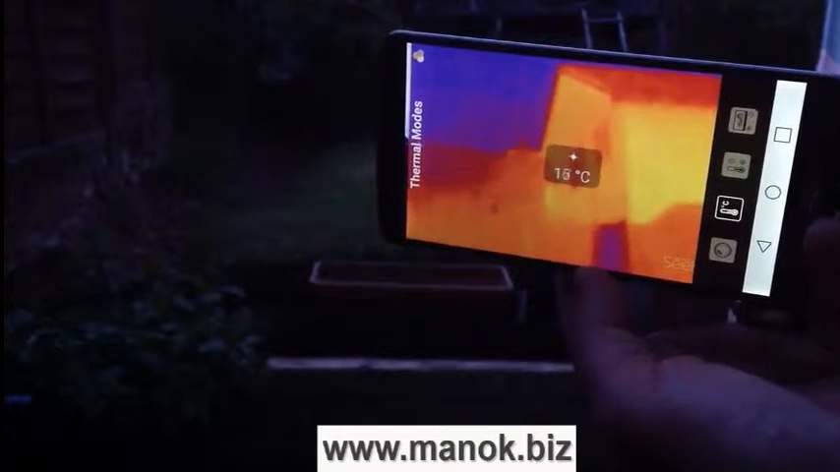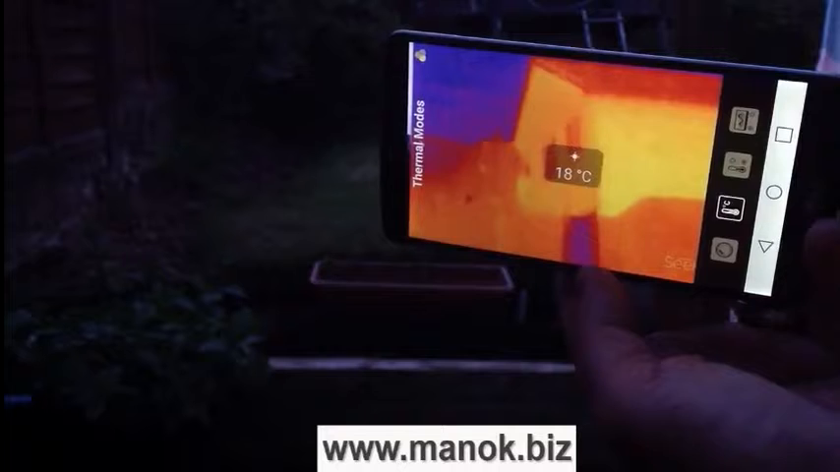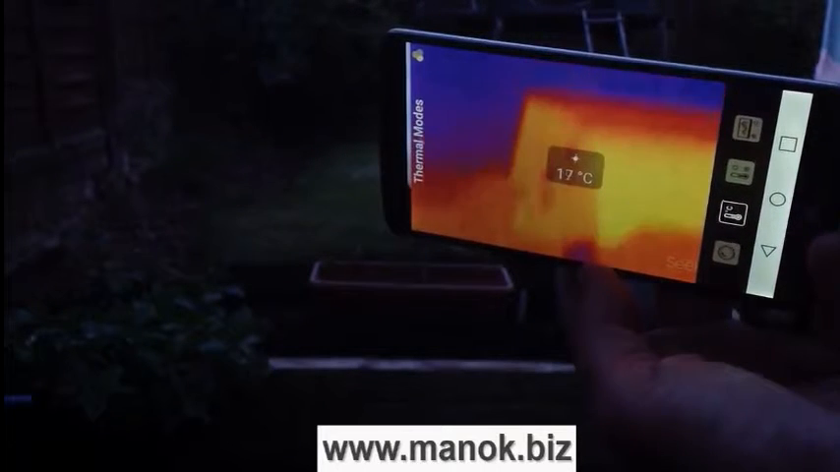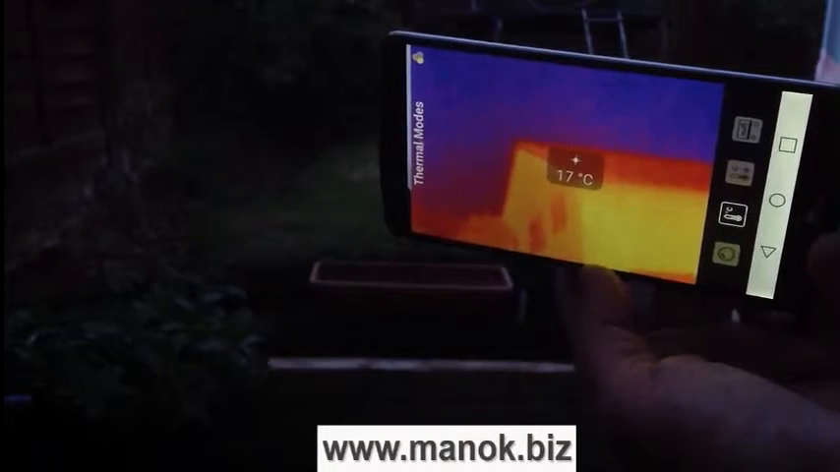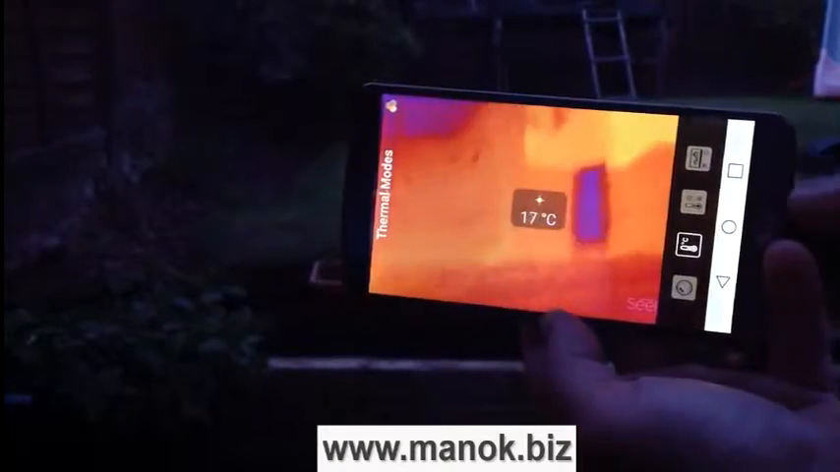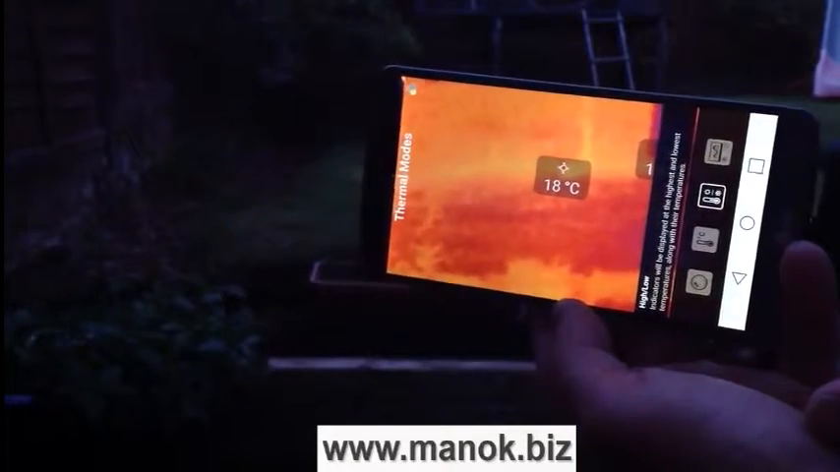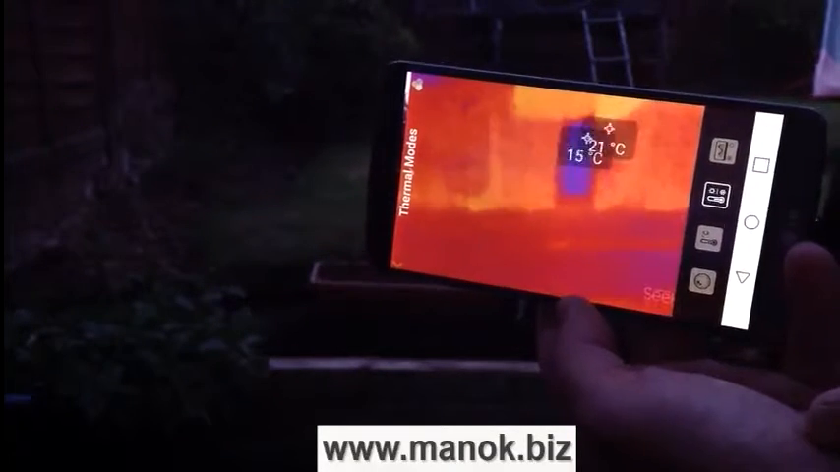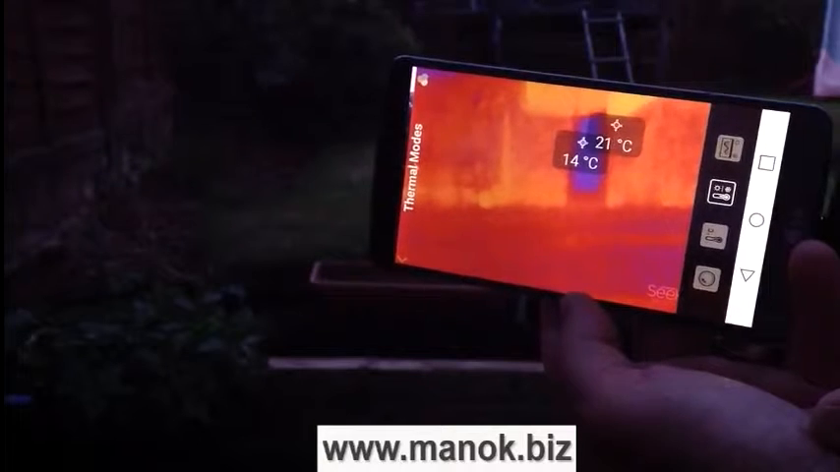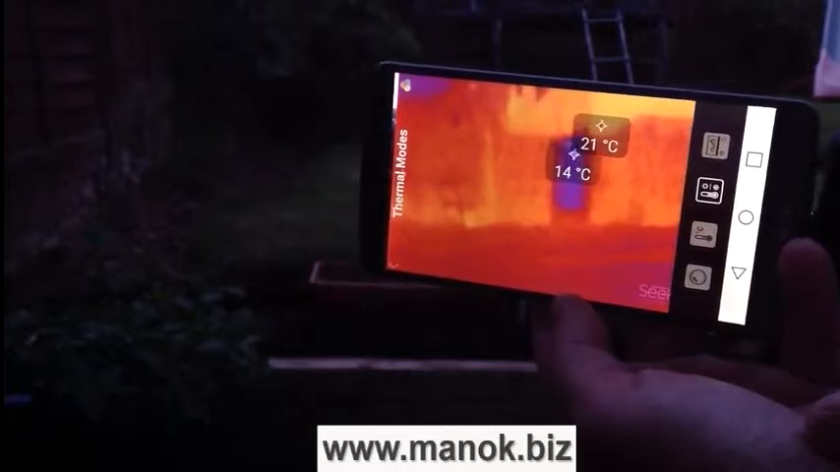Point it at the window, you can see it's slightly cooler, 17, 18 degrees. And likewise if we point it at the roof, 17 degrees. So it shows you the various temperatures. We can also do a high-low range. You can see the highest temperature and the lowest temperature at whatever you point it at, which is very useful.